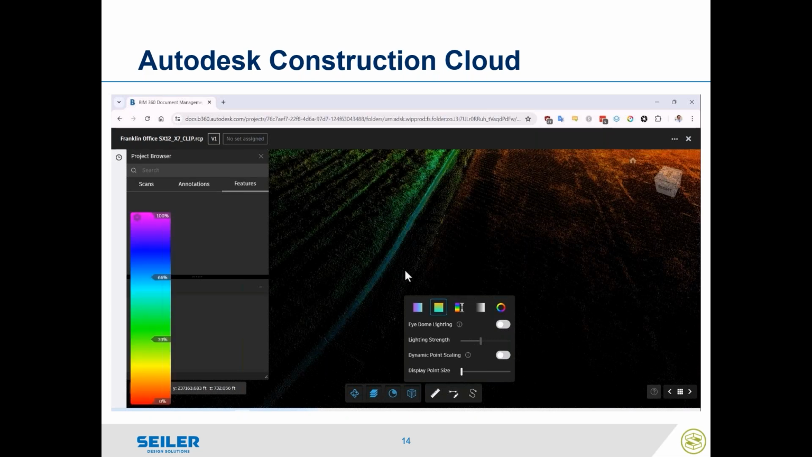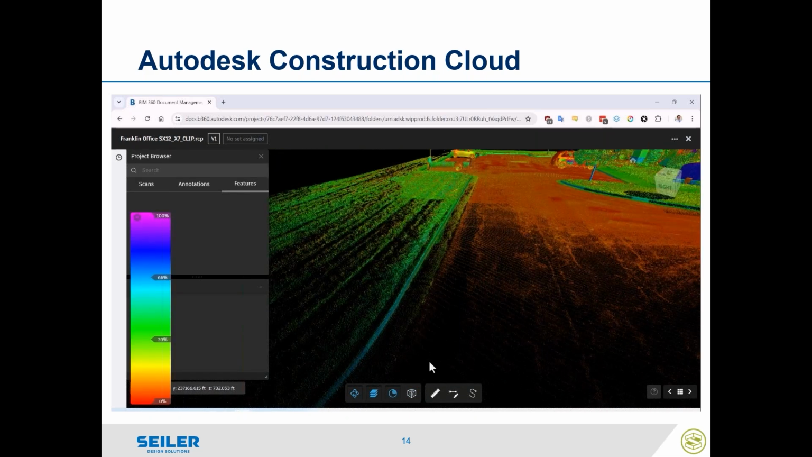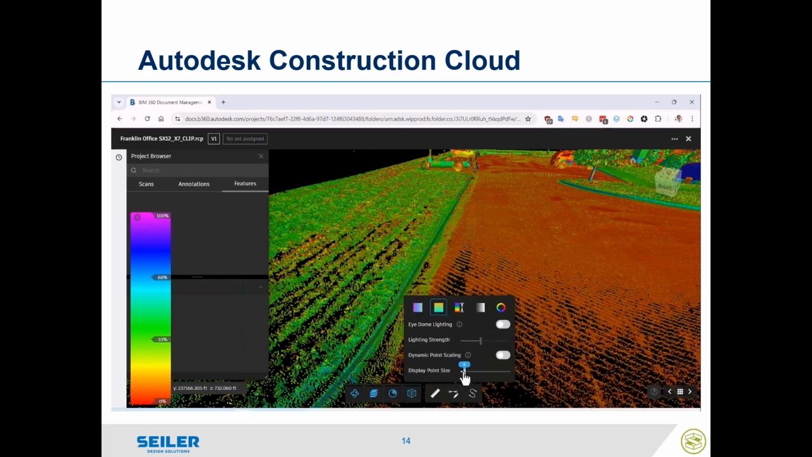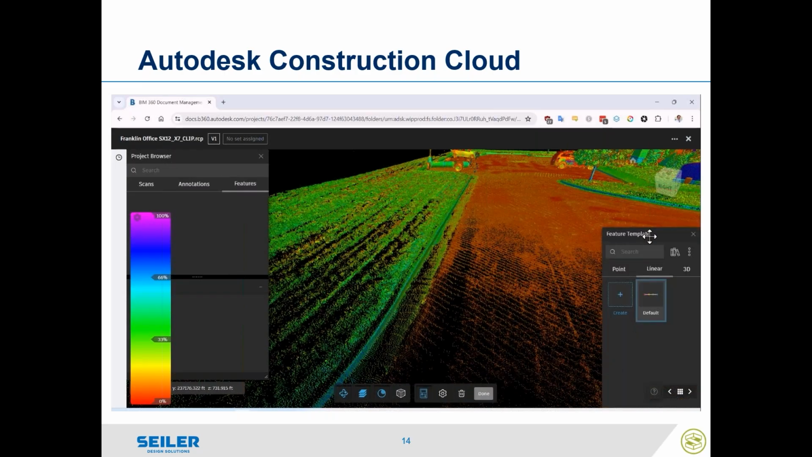I like to work in intensity mode because it lets me see the difference in materials and makes it easier for me to see where the pavement and the curb are, especially if they're similar to the same color. And I'll change the point size up a little bit. Now, the features we can extract are linear and point, as well as other 3D objects.